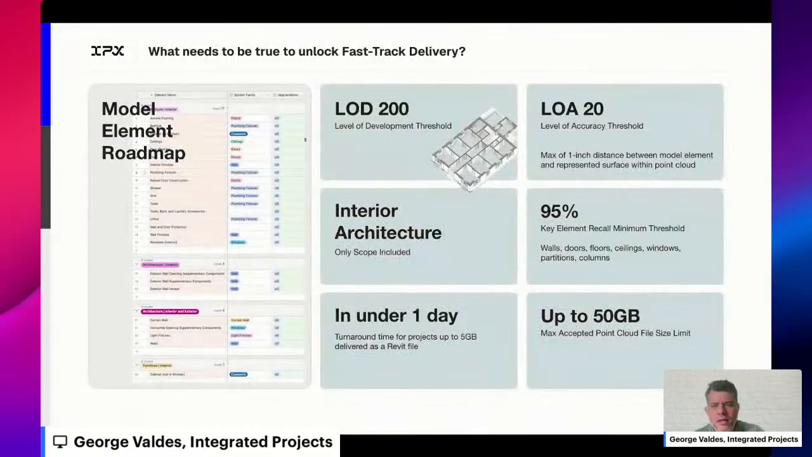And what needed to be true was also a set of clear definitions around what this thing is that we're doing. So in order to unlock fast track and especially with automation, certain things need to be true about what we're trying to automate. And so that came to a selection of what were the elements that we're going to try to automate in its creation. What were the different standards, LOD 200, LOA 220, at least, because we understood that if we automated certain things, we still had a team that can take certain automations and manipulate them into the right location.